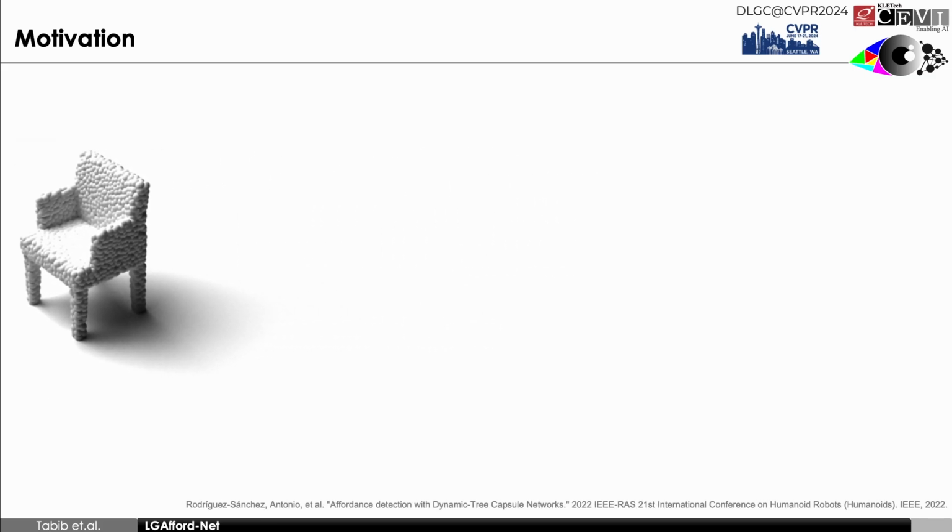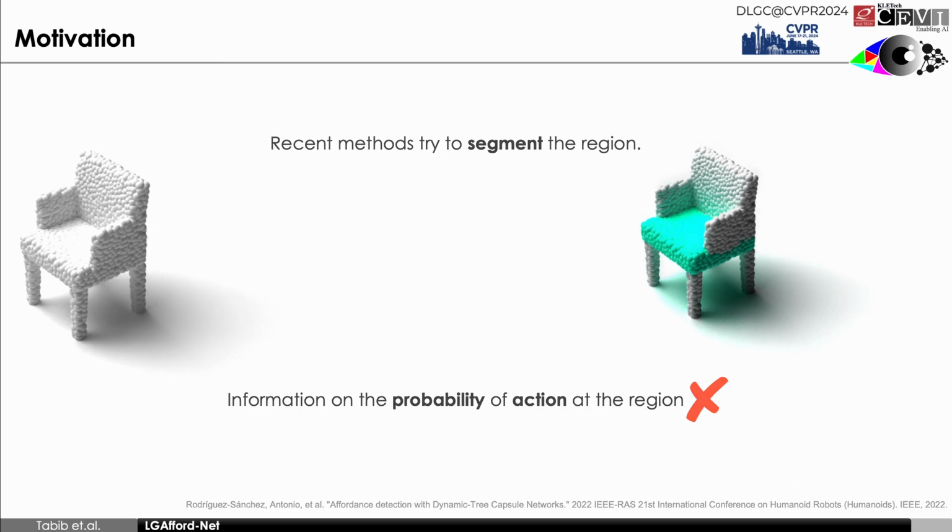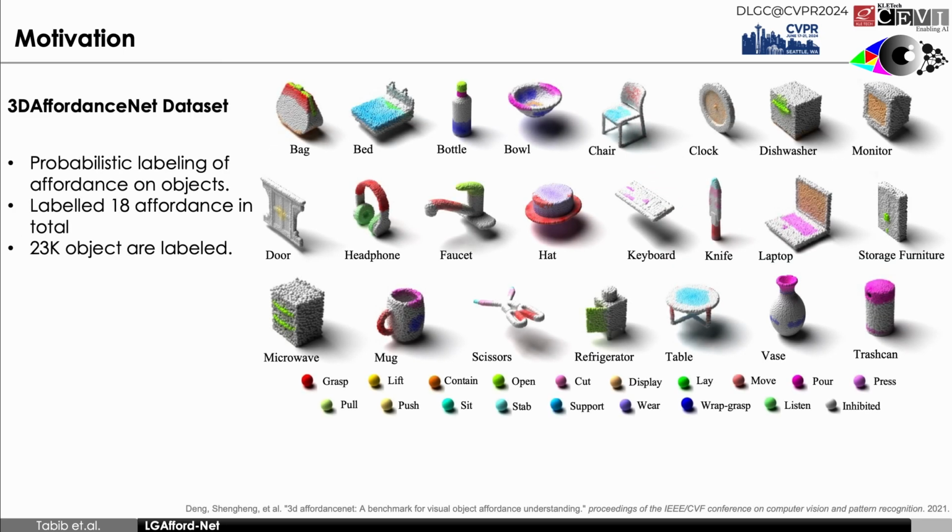Recent research focuses on segmenting the parts and interpreting them as affordance. However, these approaches often lack information about the confidence level of the sitting probability. To address this issue, a dataset, namely 3D AffordanceNet data, was introduced at CVPR 2021. This data includes PartNet data with probabilistic labels of affordance related to the object. It contains 18 affordance labels across 23,000 objects from the PartNet dataset.